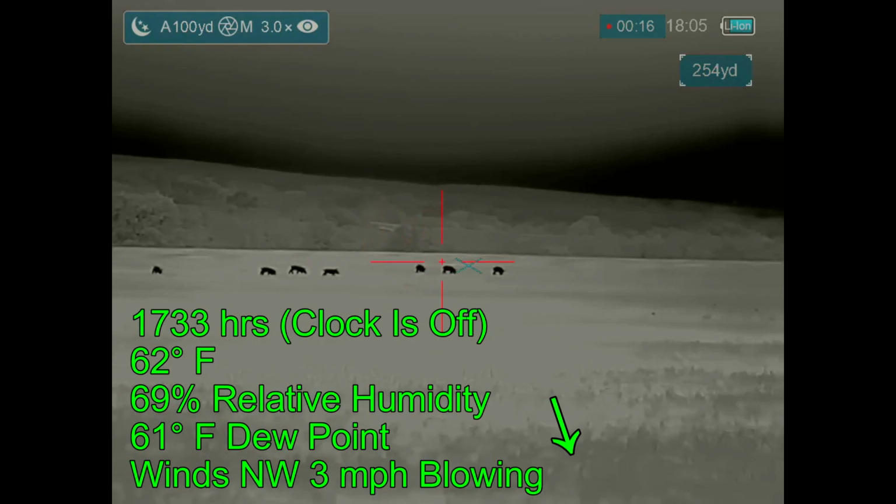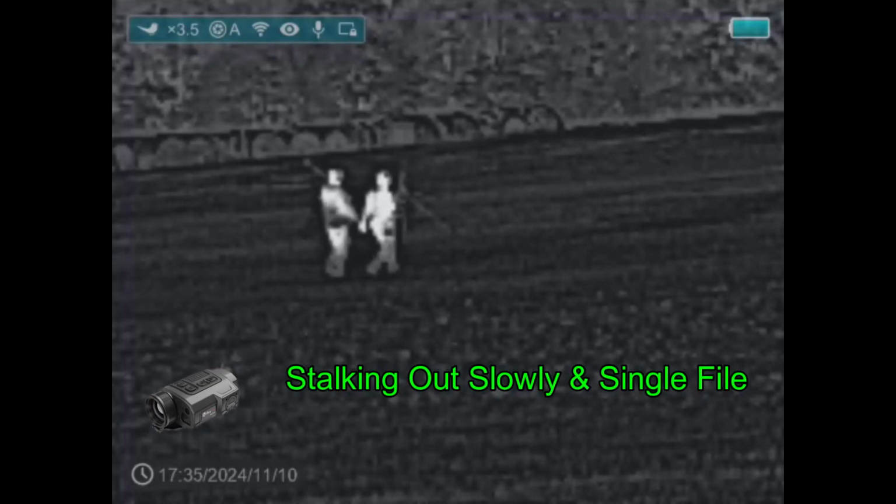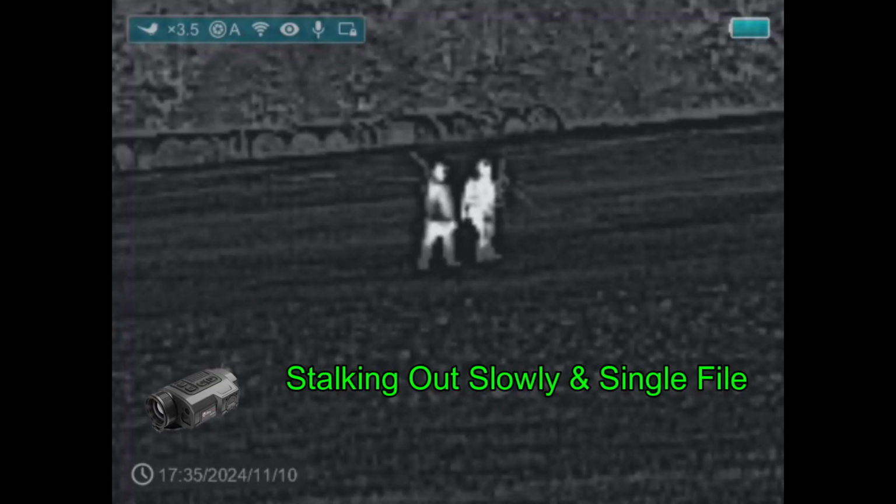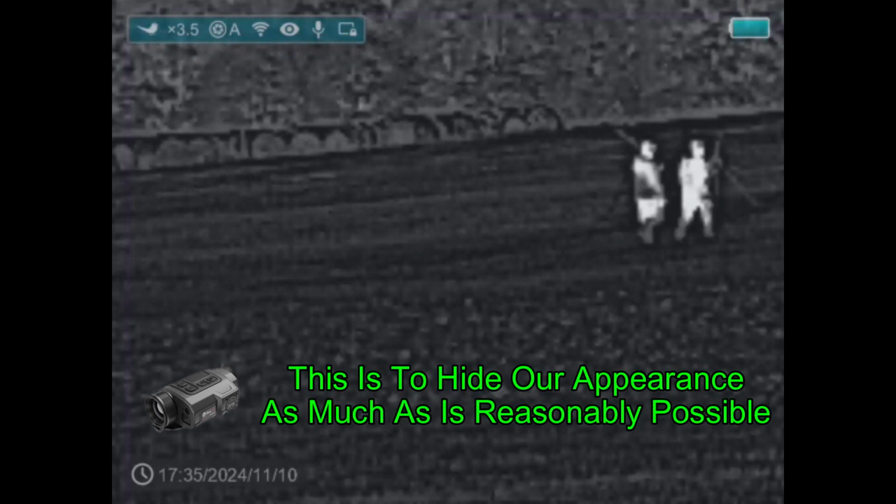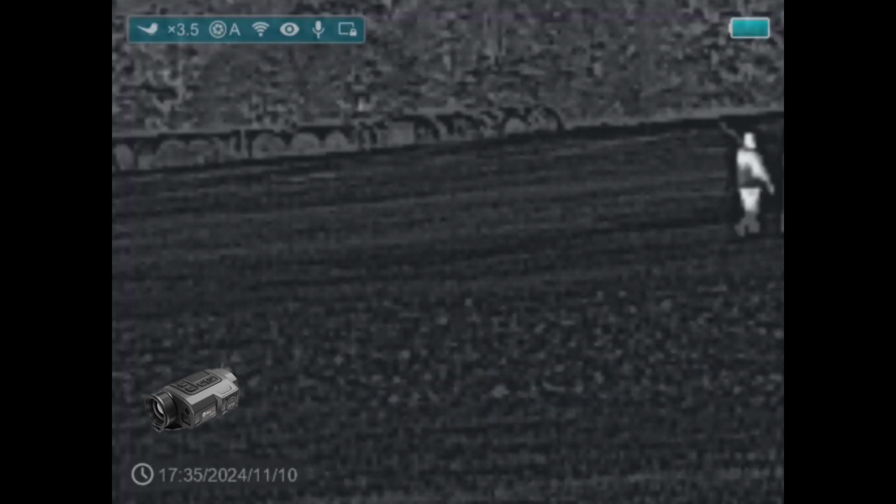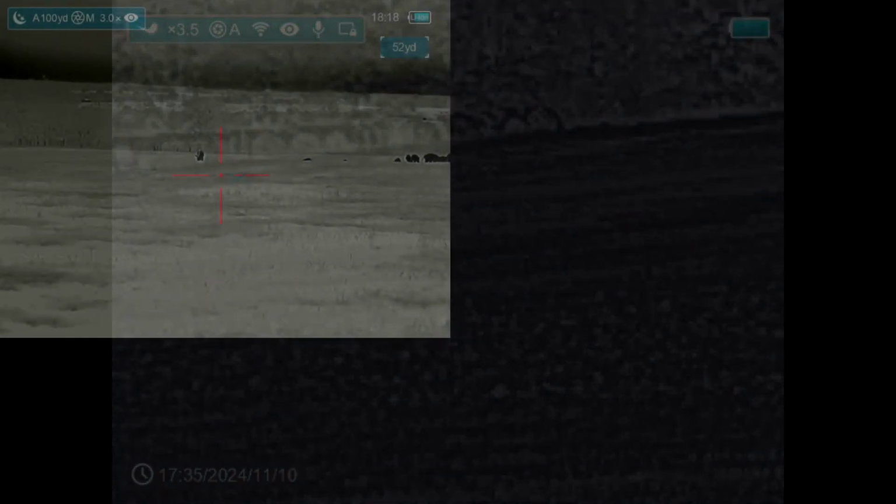The wind is in our favor, which is great. However, it is still daylight outside, so we're making our approach on the hogs. We're stalking out slowly, and we're walking single file, and we're doing that so that we present as small of an image to the hogs as possible. So Ben's walking behind me, and hopefully they only see one of us and we appear to be less of a threat. My guess is they'll run to the left.